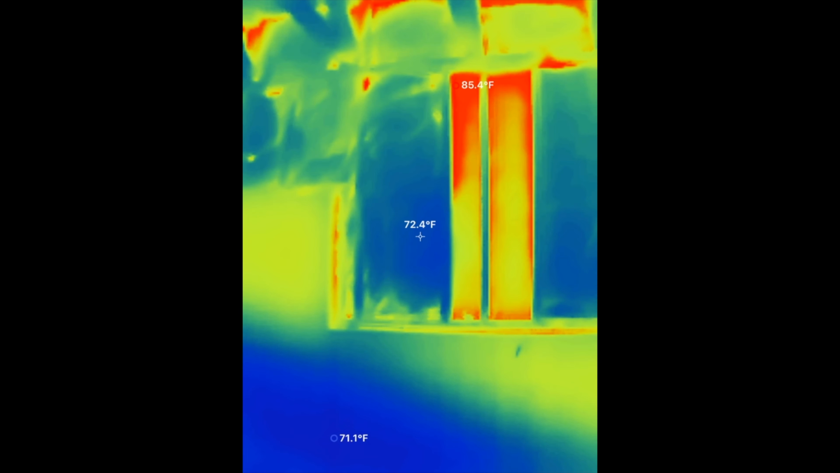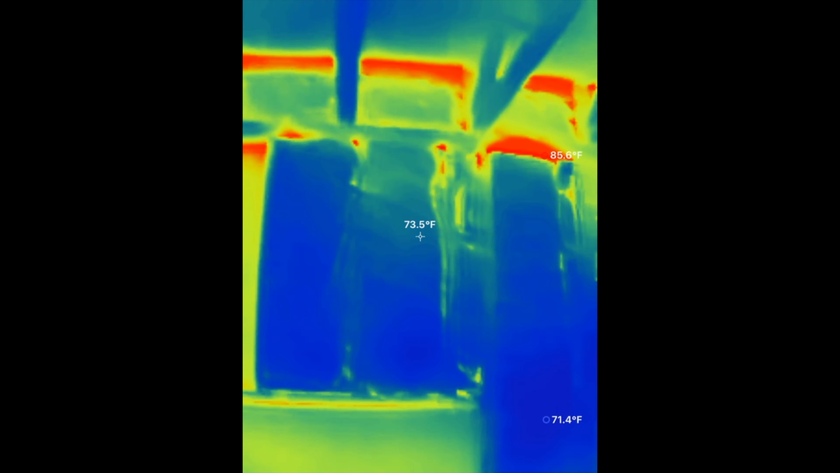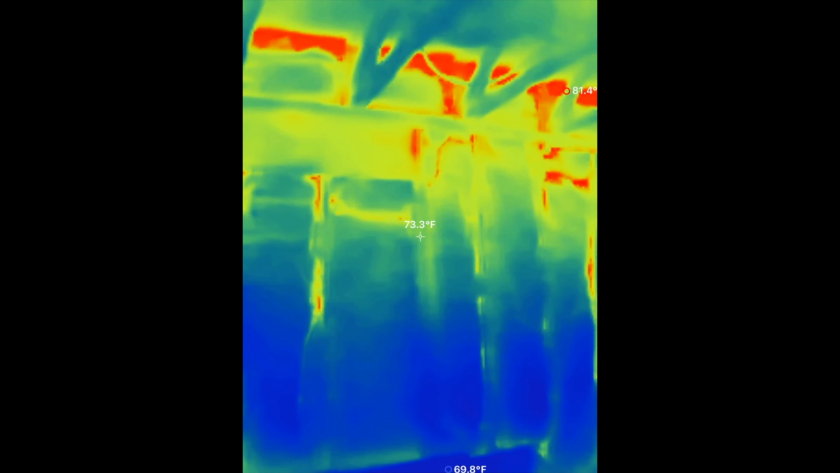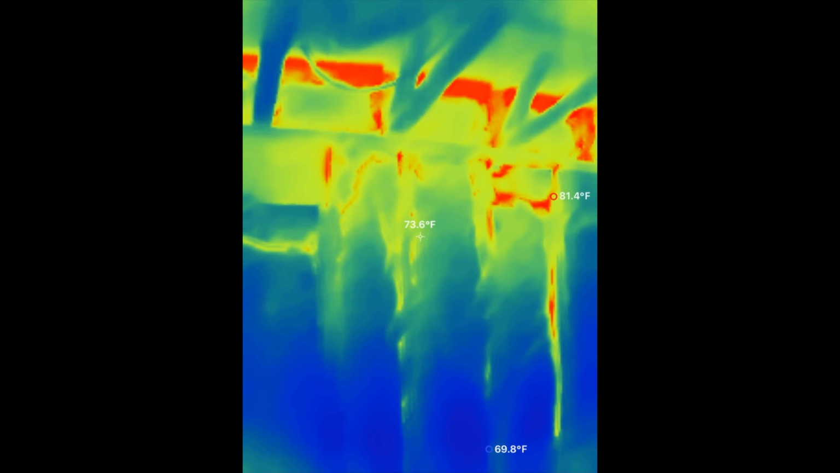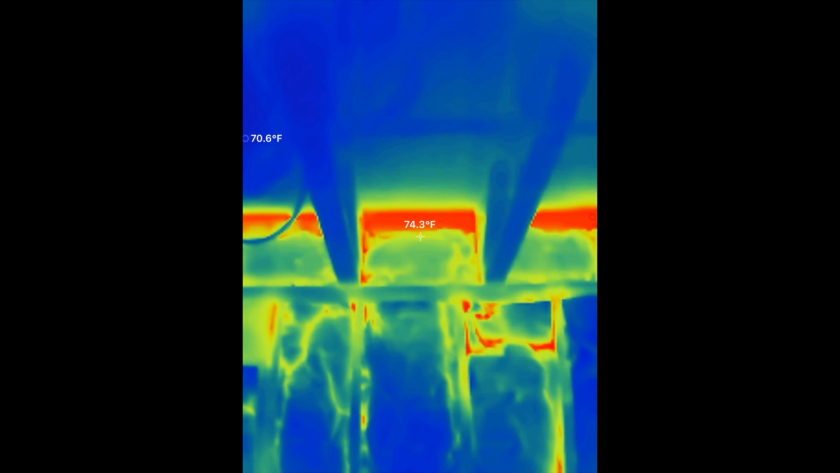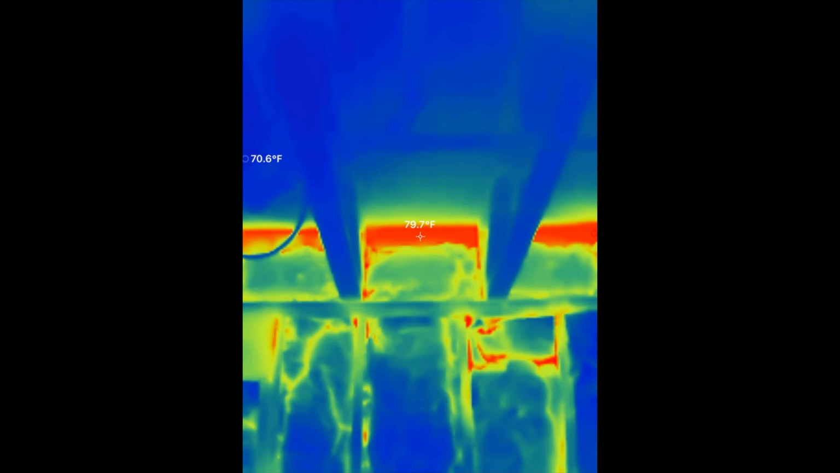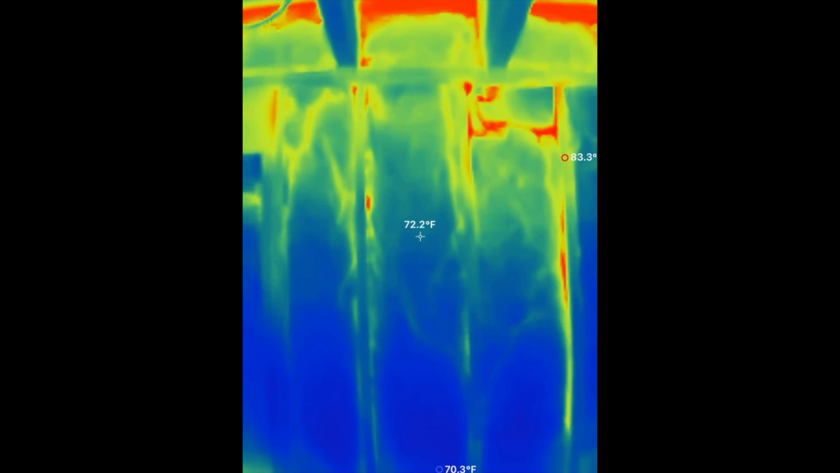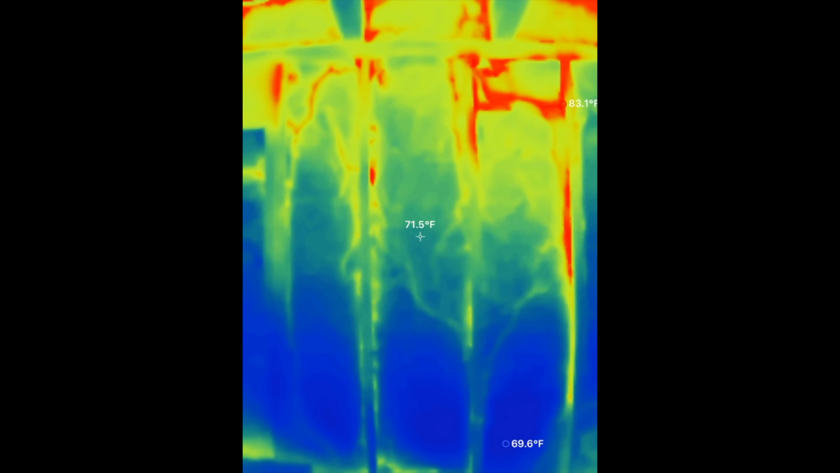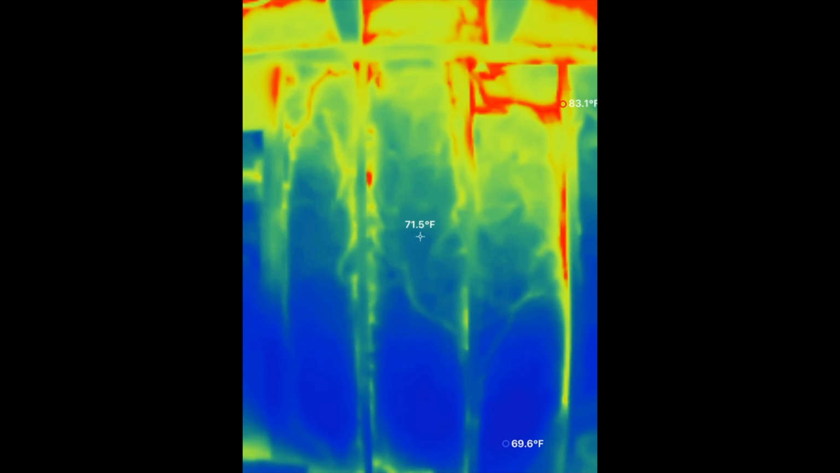Again, even though you see the dark blue and bright red colors, there's only a 12-degree difference in these surface temperatures. The colors you see are all based on the calibration the unit performs and then determines the correct colors to display based on the temperature range that it is calibrated for. If any surface temperature is out of that range as you move it around, that is when the camera will perform another calibration to update the temperature range.